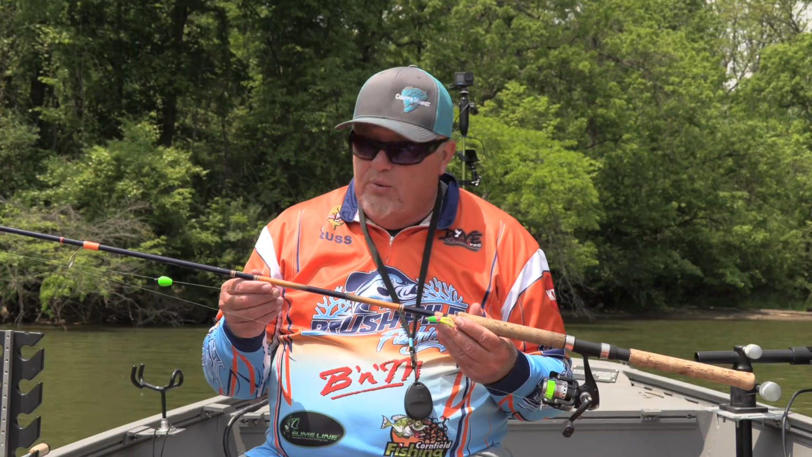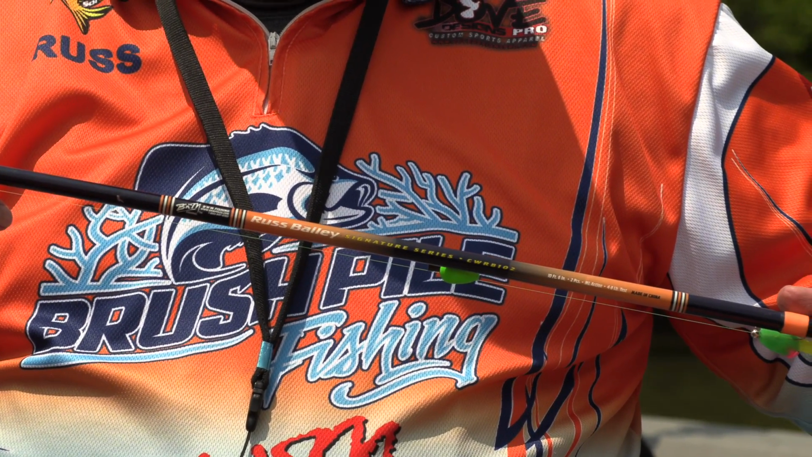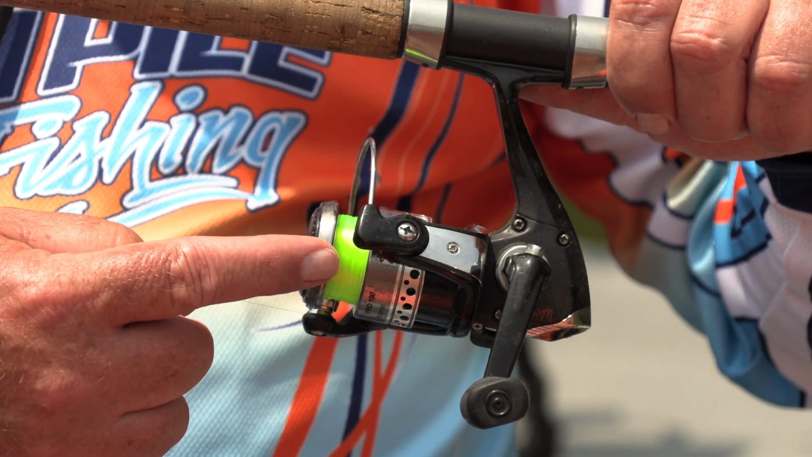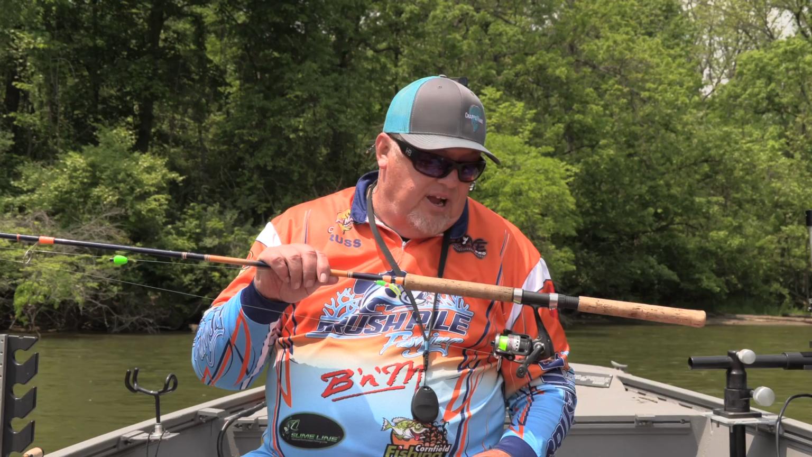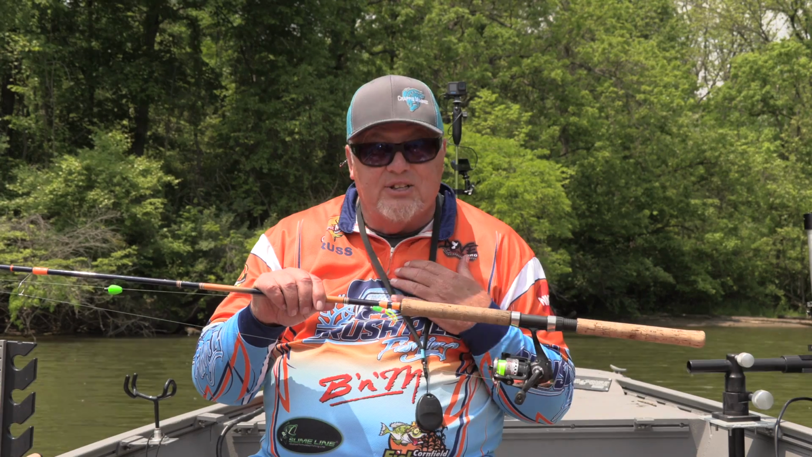When we were doing that, we were using my Russ Bailey Signature Series rod. Ben was actually using an 8-footer. I was using the 10.5. As far as the line, I went with the 4-pound high-vis Slime Line. I really like the high-vis, just mainly so I can see it.